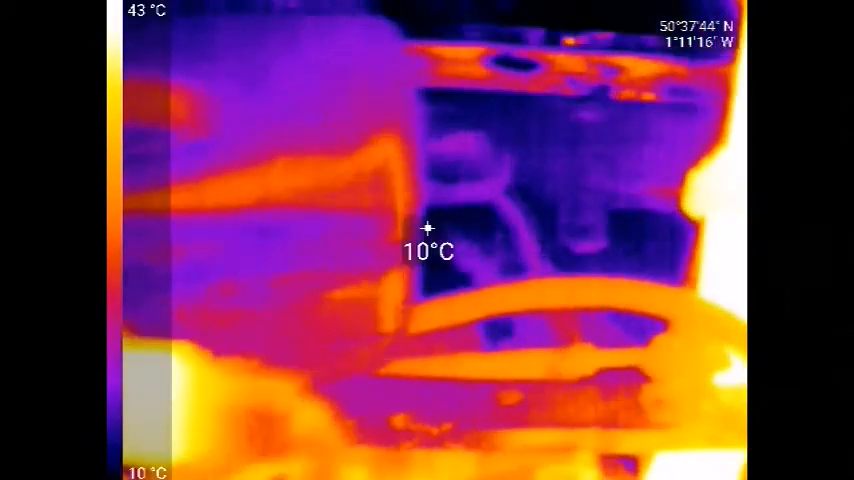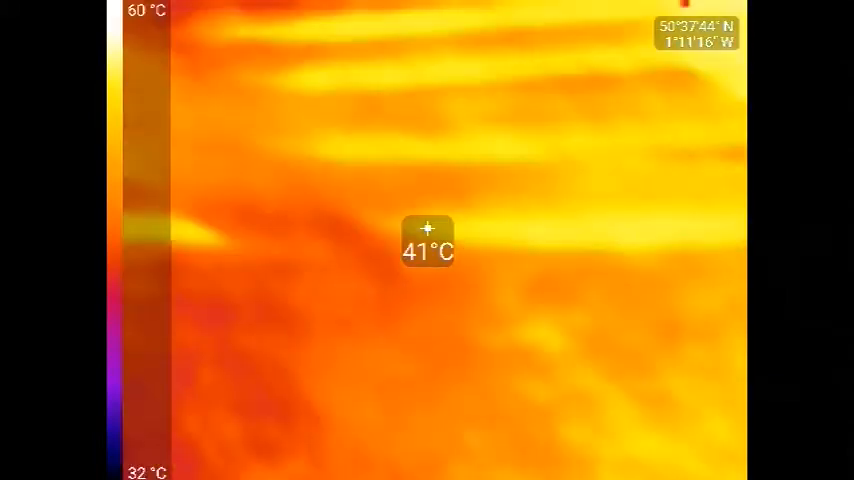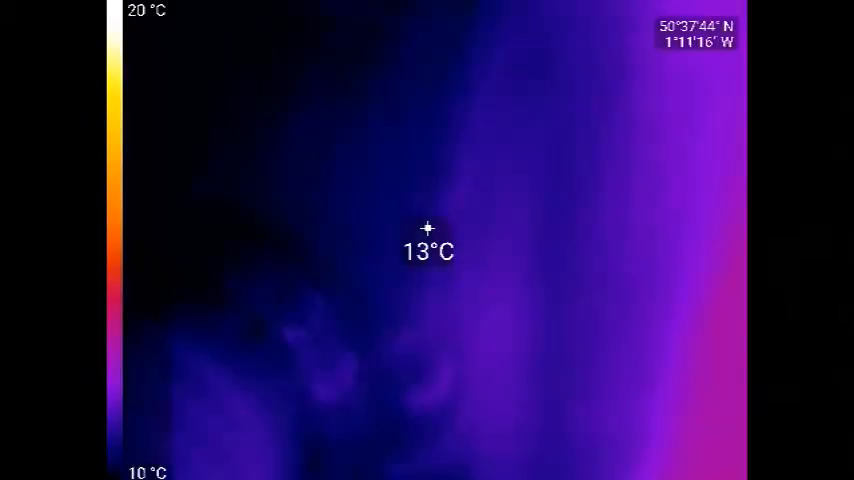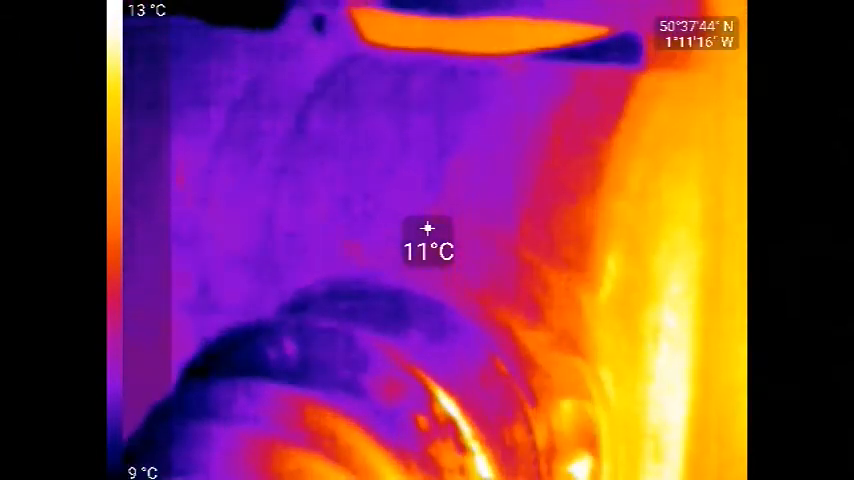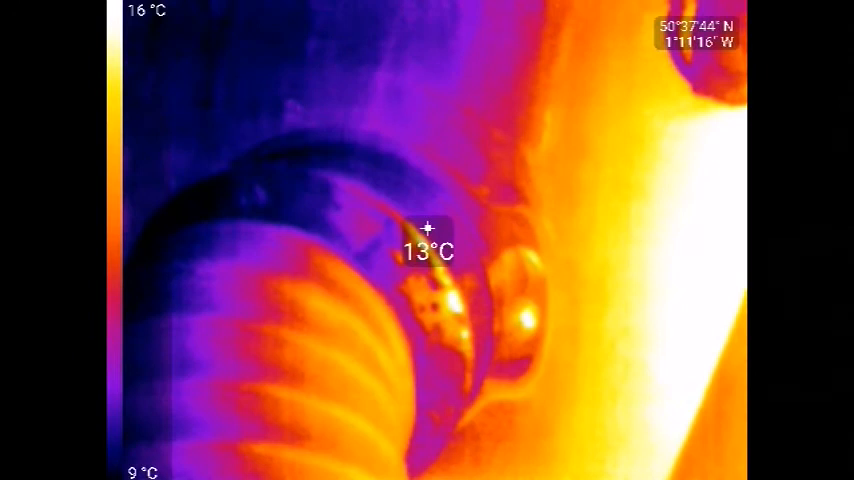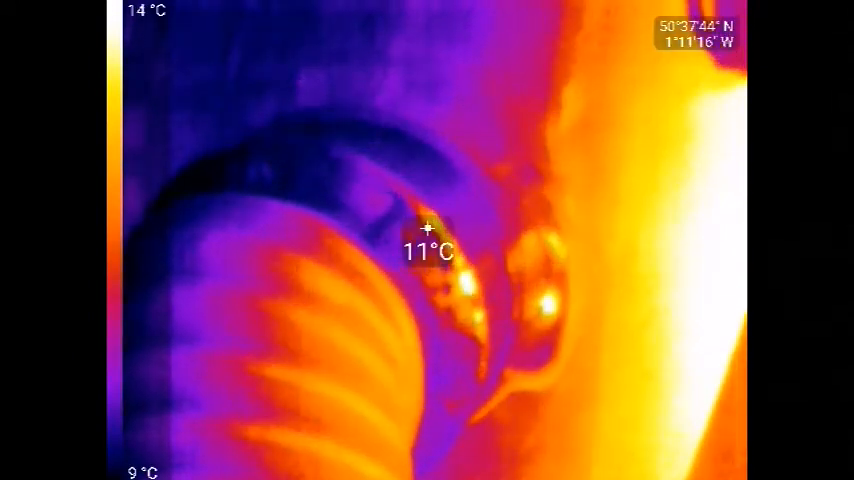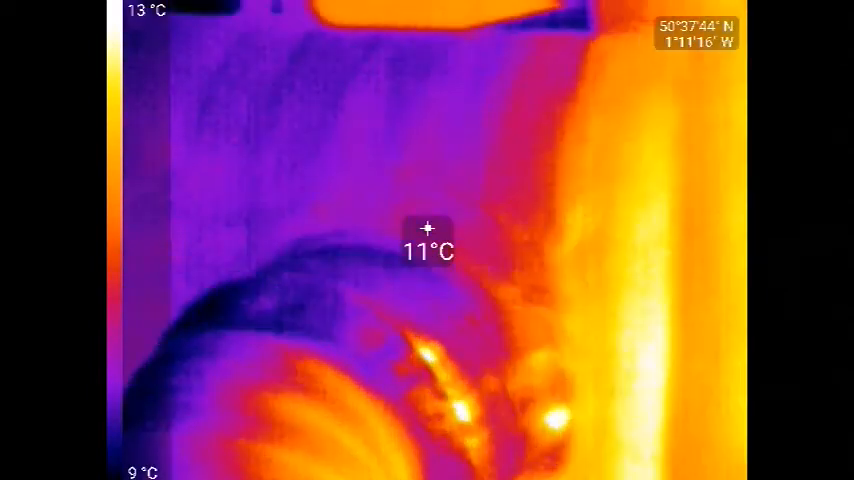It'll be interesting to see actually how much heat goes into the gearbox as well. I think you can see that onto the gearbox. Get the exhaust out of the way. Drive shaft. See some heat being transferred. So if you cross the bell housing into the gearbox, it'll be interesting to see how hot the gearbox actually gets.